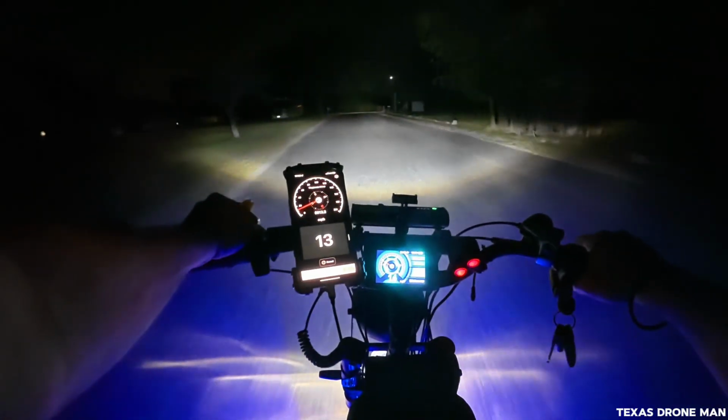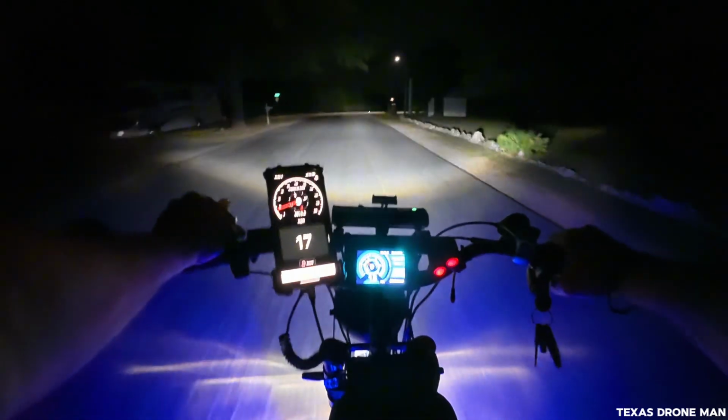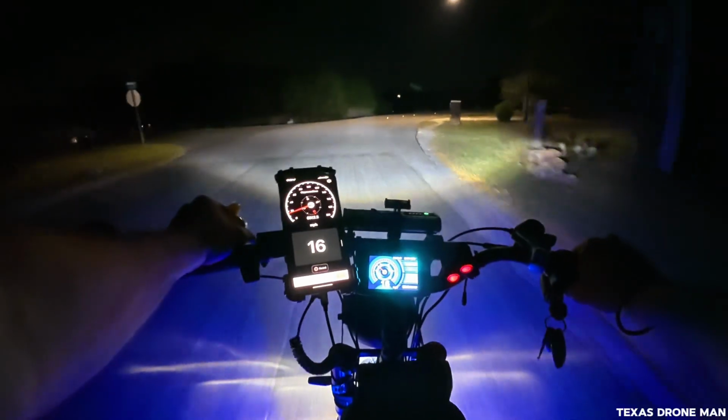My wimpy horn. Now that X-Max got loud. It's like a car horn. I can really scatter those deer with that horn.